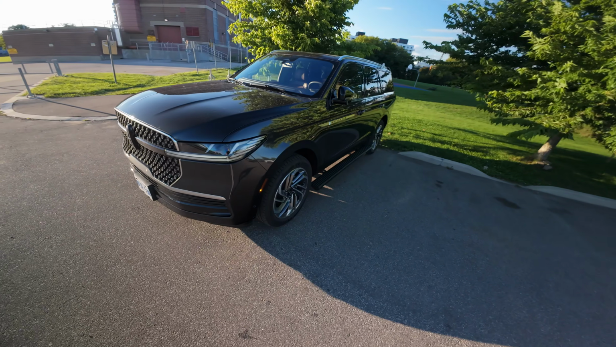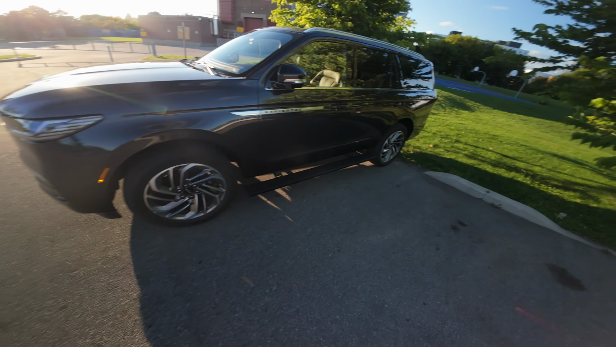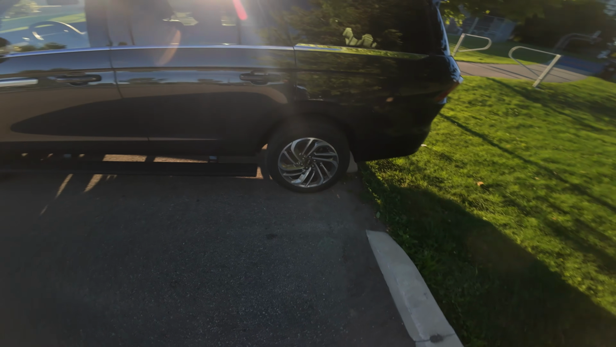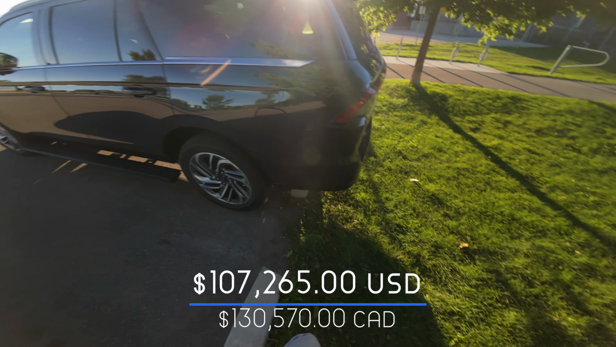2025 Lincoln Navigator Reserve. Excuse some of the water spots, it's been a rainy weekend, and yeah, today we're going to take a little POV test drive around this full-size luxury SUV.